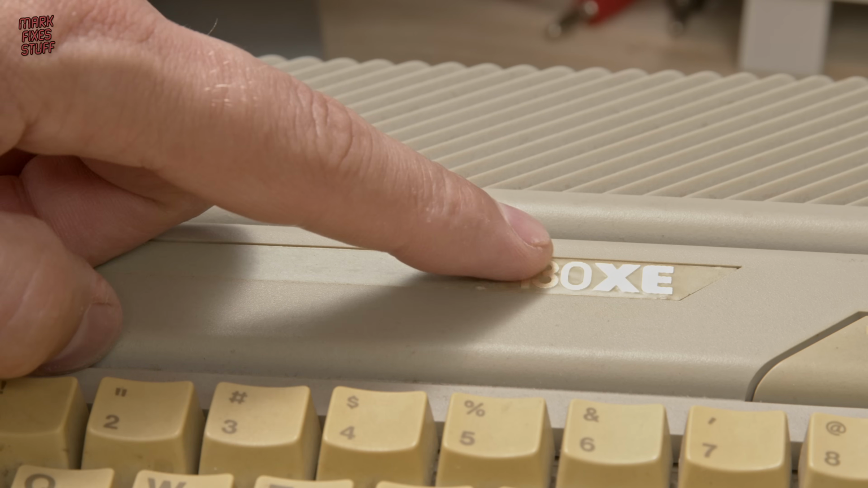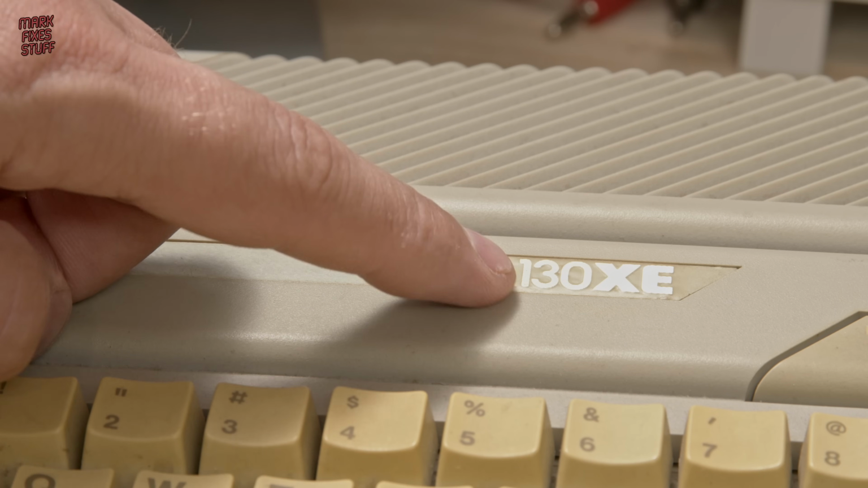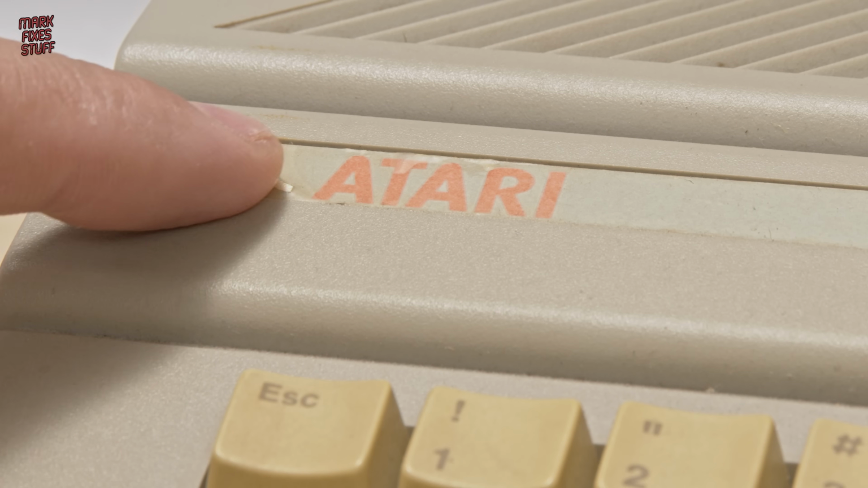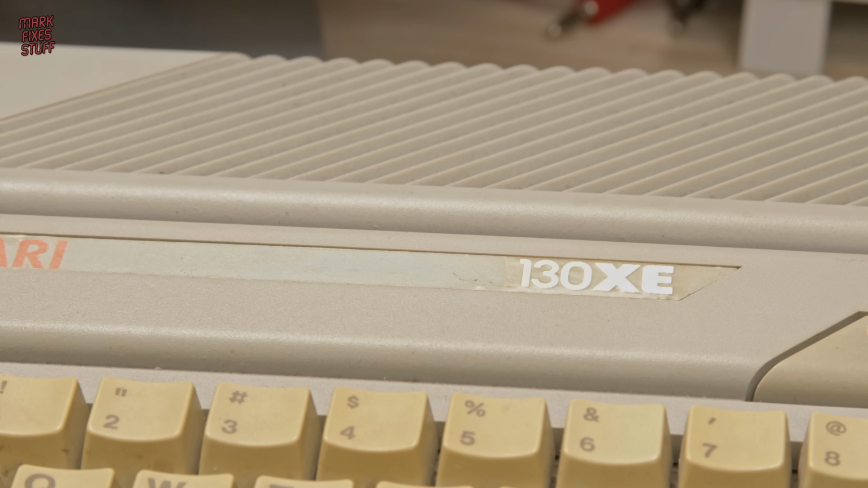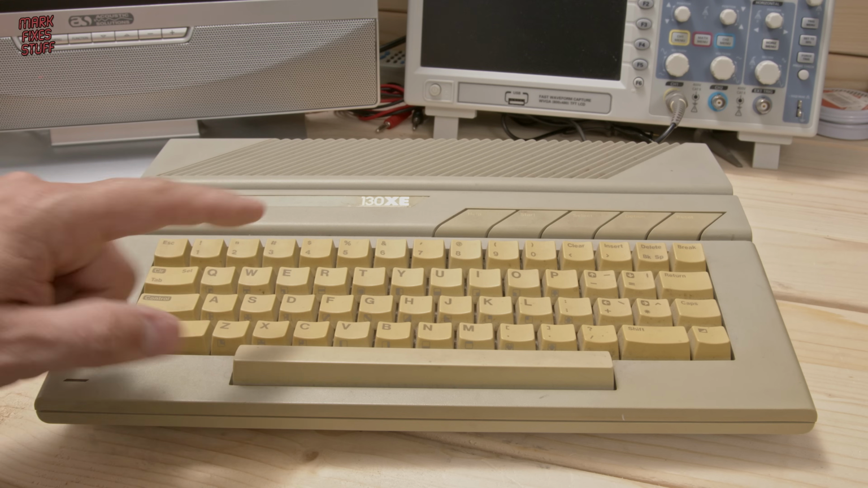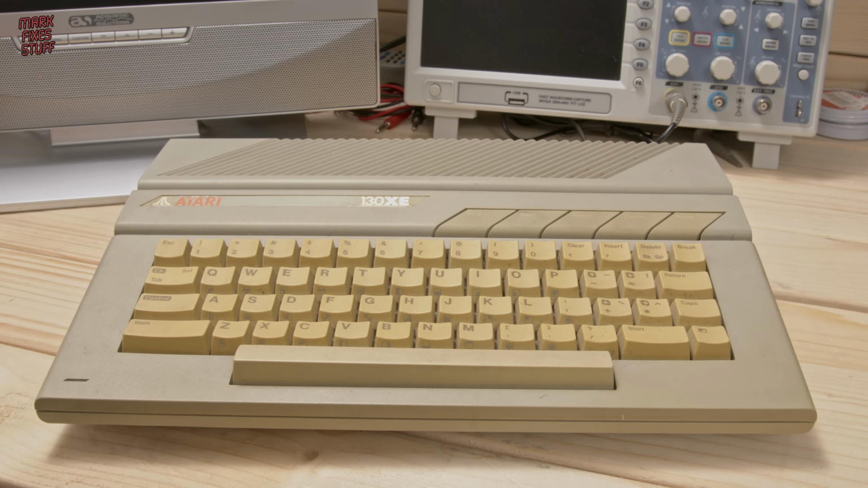Despite the grit, the grot and the grime, the protective strip is still on the nameplate. Look at that. The urge to peel it off is massively strong. Maybe another time. So we're going to start our learning journey, and we're going to start it right now.